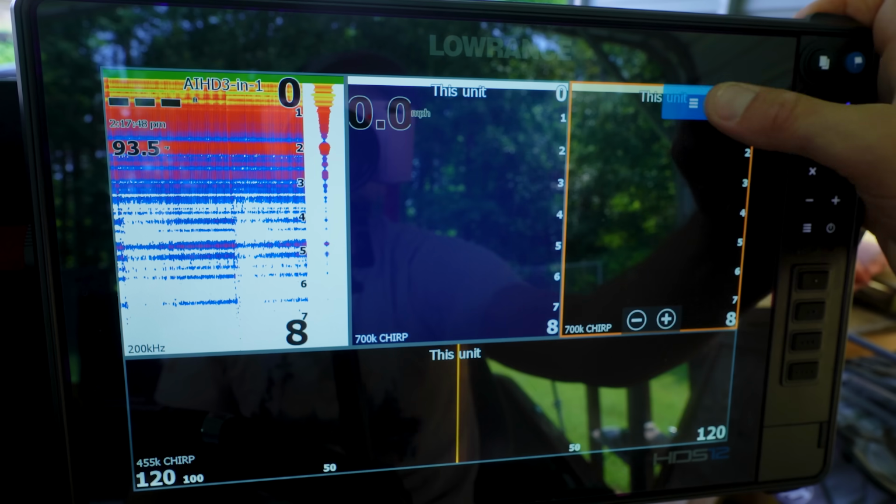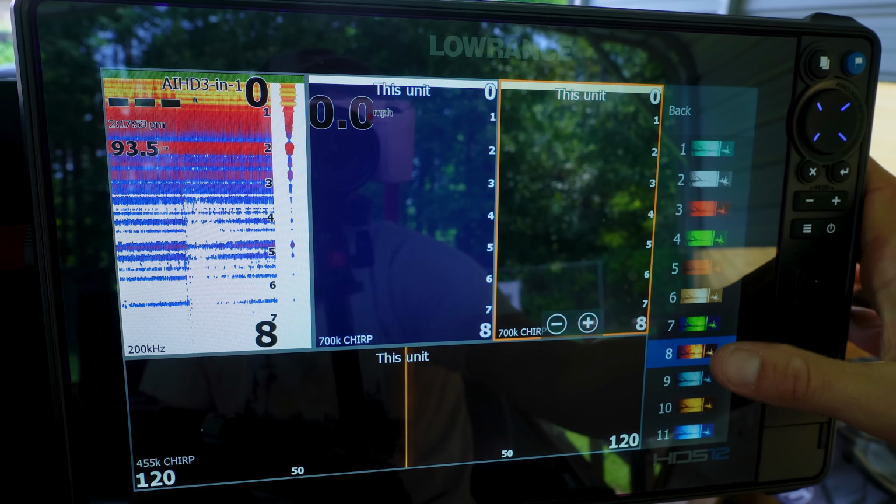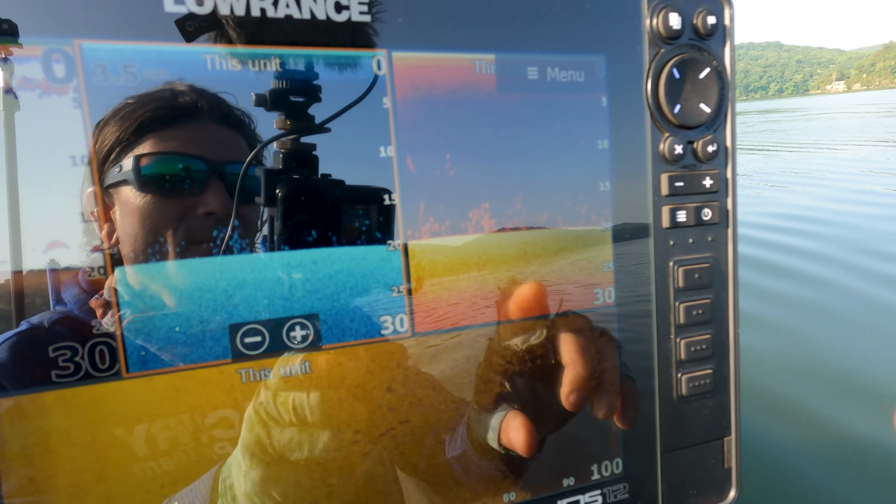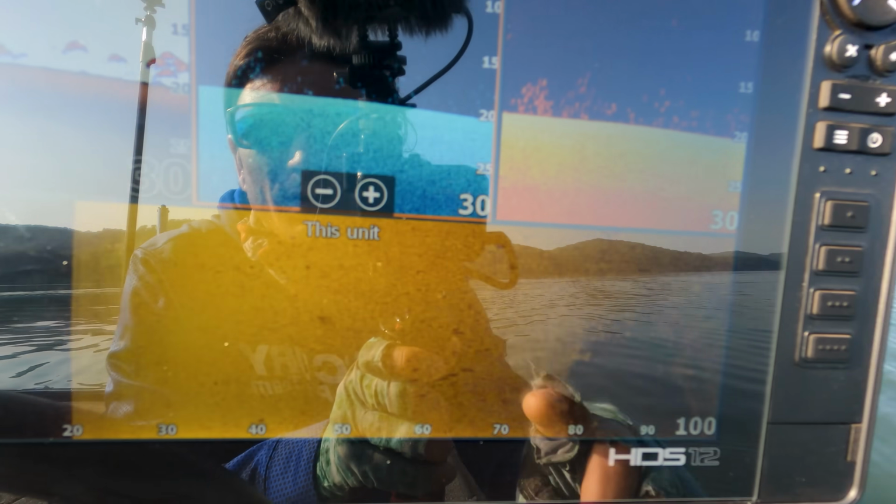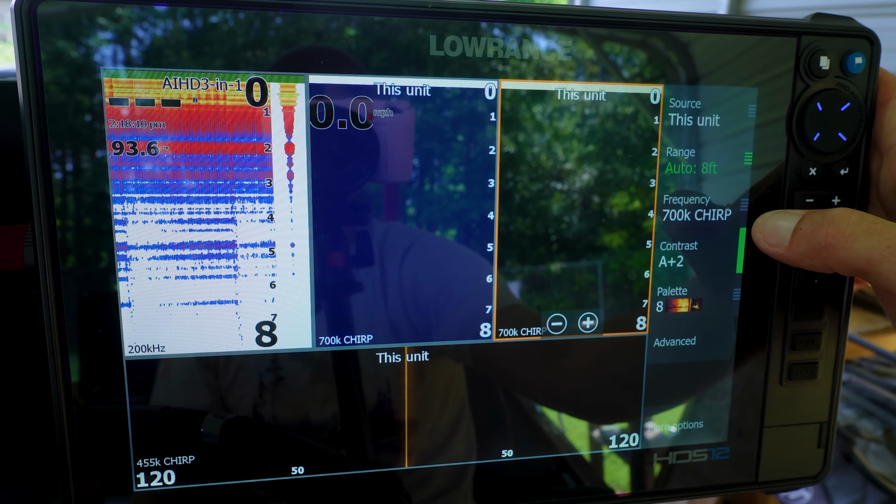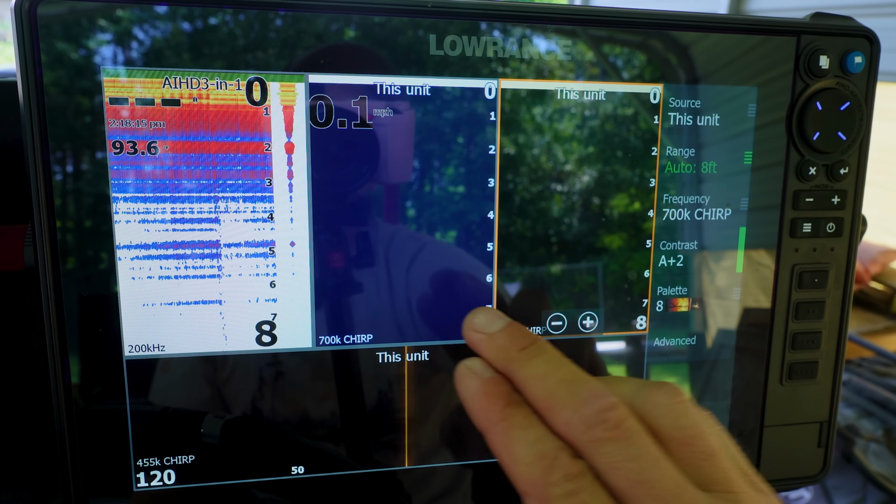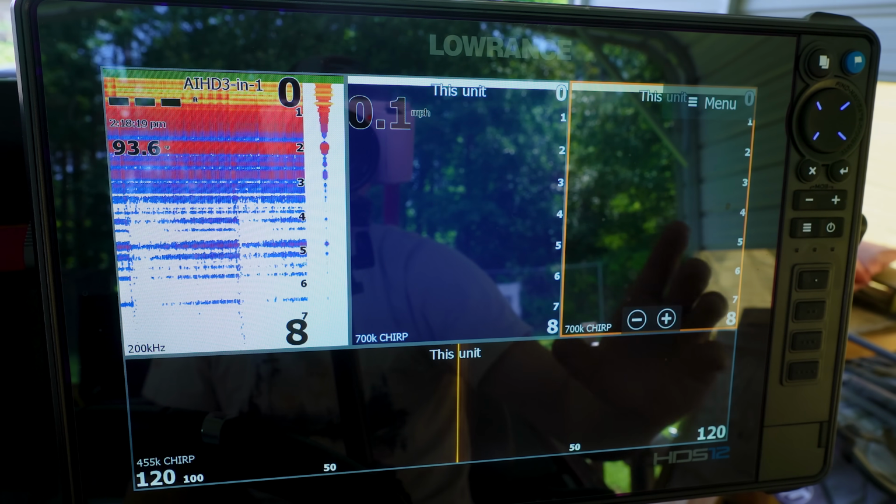So this is a secondary downscan screen. I have this guy in a red palette, so this is number 8. The biggest trick with this palette is it shows you a lot of bait. It's not always trustworthy with fish, but it's a super high contrast palette. I have it set for contrast A+2, once again on the 700K chirp. The trick with this one is it's especially good in fall and winter when you're looking for very small shad and very small minnows. It shows a lot more than the blue palette. I don't know why that is, but it literally shows different stuff.